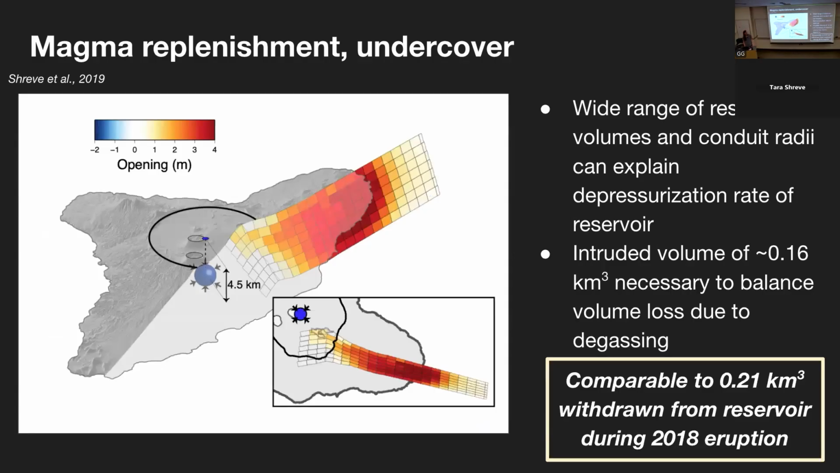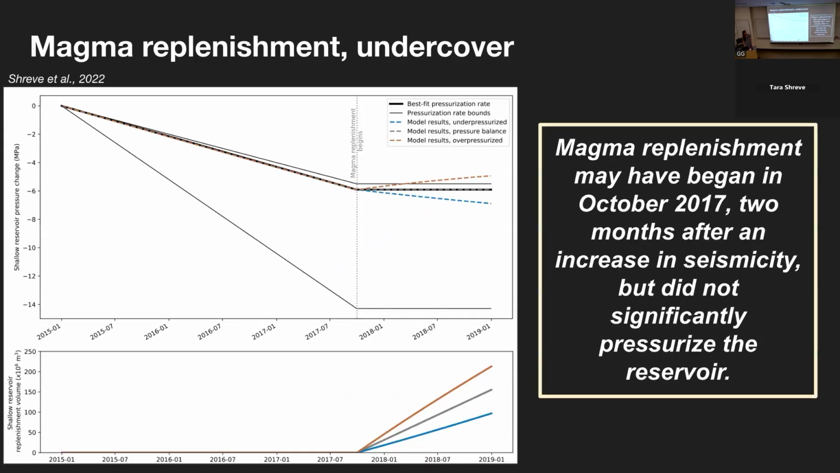And if we remember, the volume change within that storage region that we calculated from the geodetic modeling was about 0.21 cubic kilometers. And so we have a fairly decent agreement between those two volumes of the amount that possibly intruded into the reservoir region but did not result in uplift, and the amount that was evacuated from that chamber during the eruption and rift zone intrusion. So the conclusion from these studies was that magma replenishment may have begun in October of 2017, 2 months after an increase in seismicity, but it did not significantly pressurize the reservoir and result in uplift at the surface.